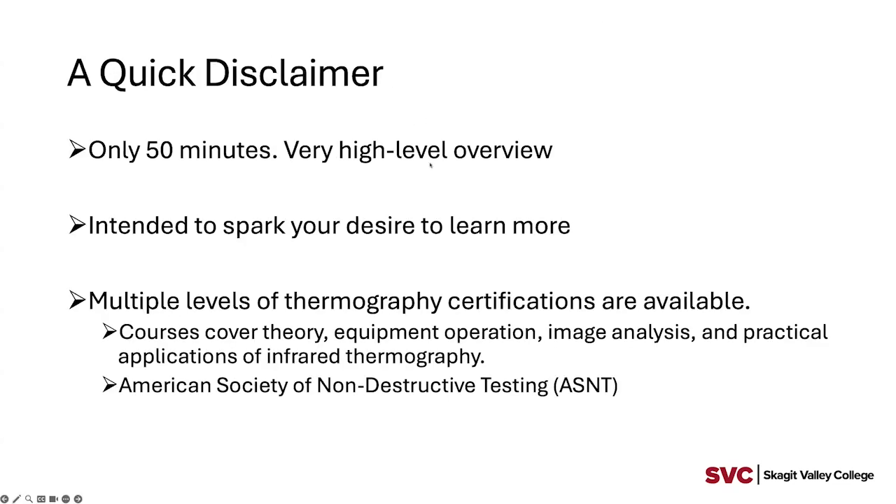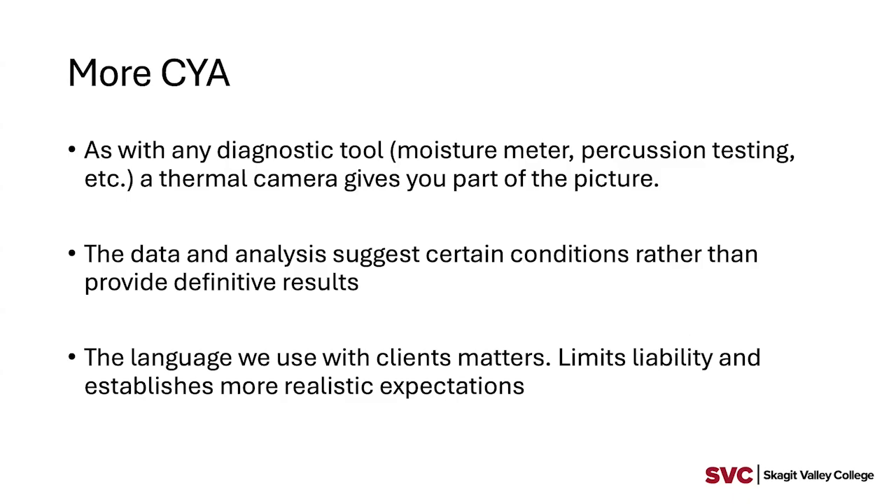All right, I'll keep this slide to a minimum. Again, the idea is that we want you to spark your desire to learn more about this. These are great devices and can be helpful out in the field, but you really want to make sure that you undergo the right kind of certifications necessary. And then lastly, this is my last CYA slide for the day, but remember, these are diagnostic tools.